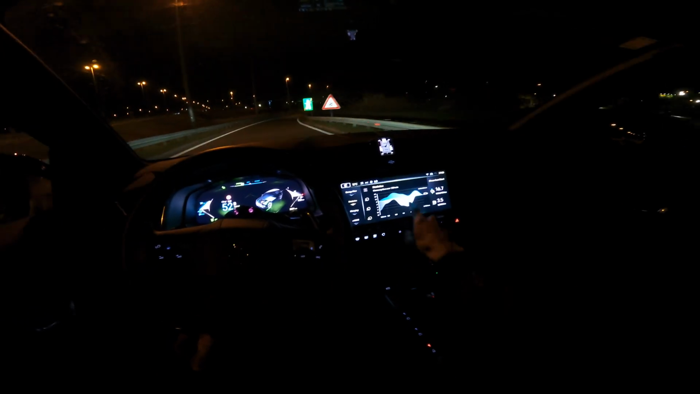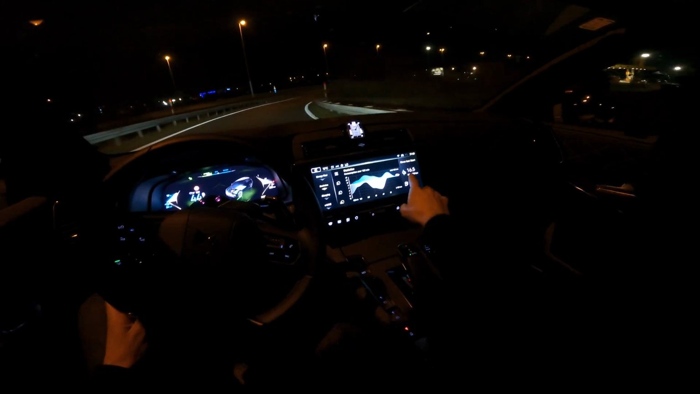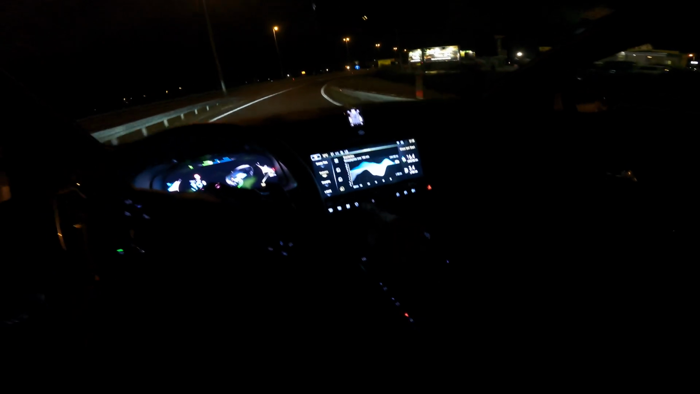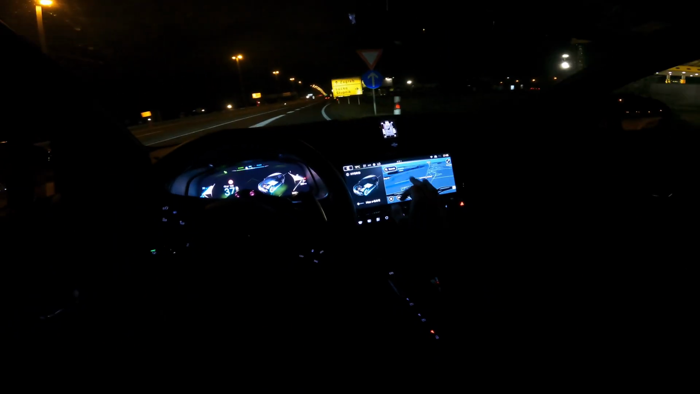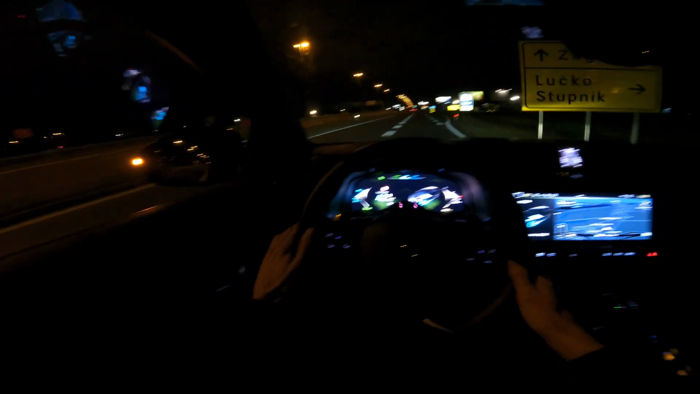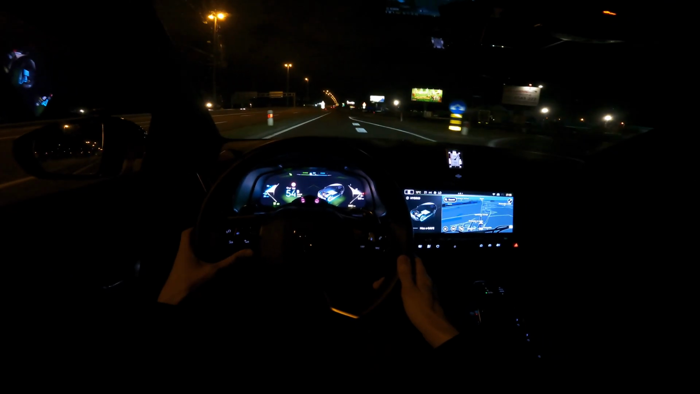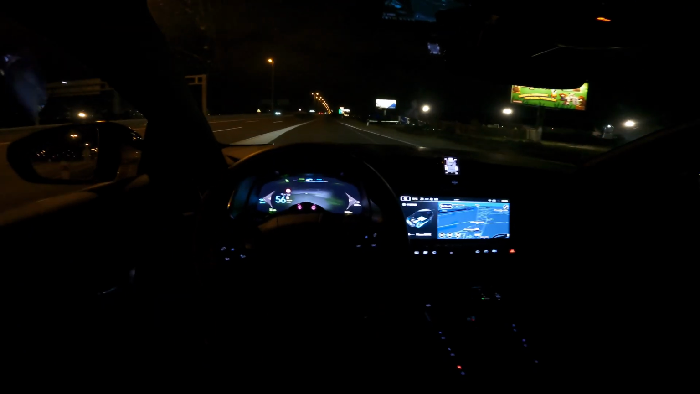blue and green. Green is a recuperation, blue is energy used, and the white is petrol. So you can see the 3.5 liters fuel consumption, and the power consumption is 16.4. And this is me being gentle. Now let me switch back here to the, oh, we have a night vision. I didn't show you that, so it's also a cool feature.